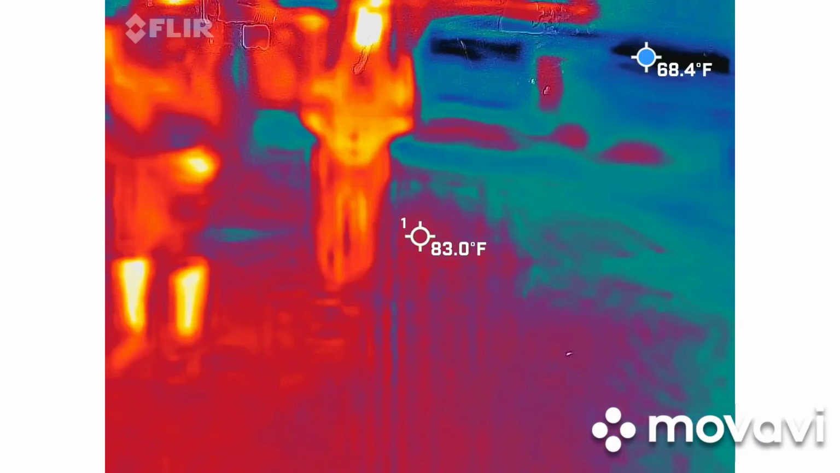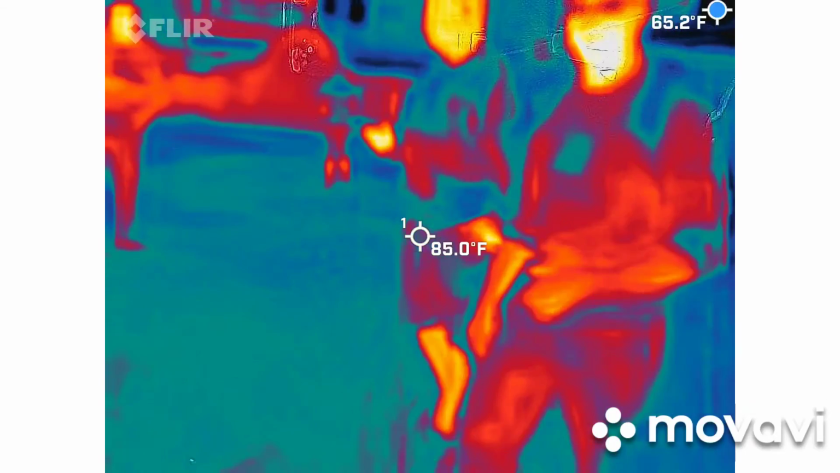To the corner. I think she was asking. She's behind you, Dad. No, she's behind you.